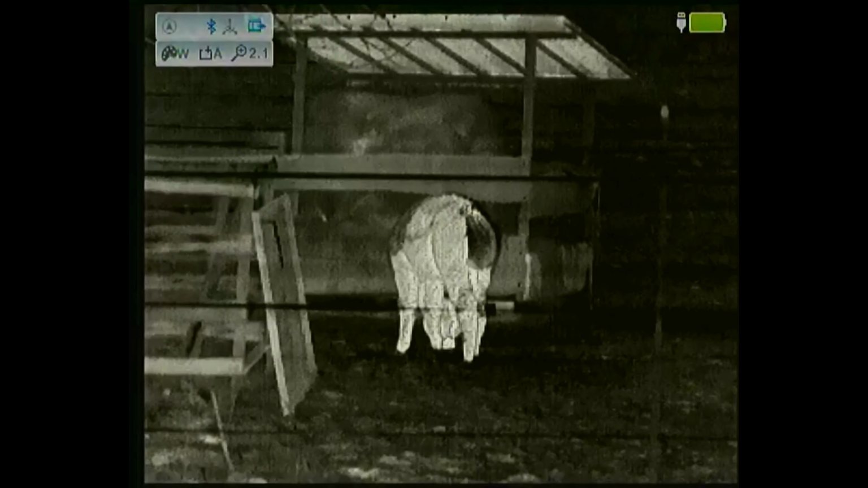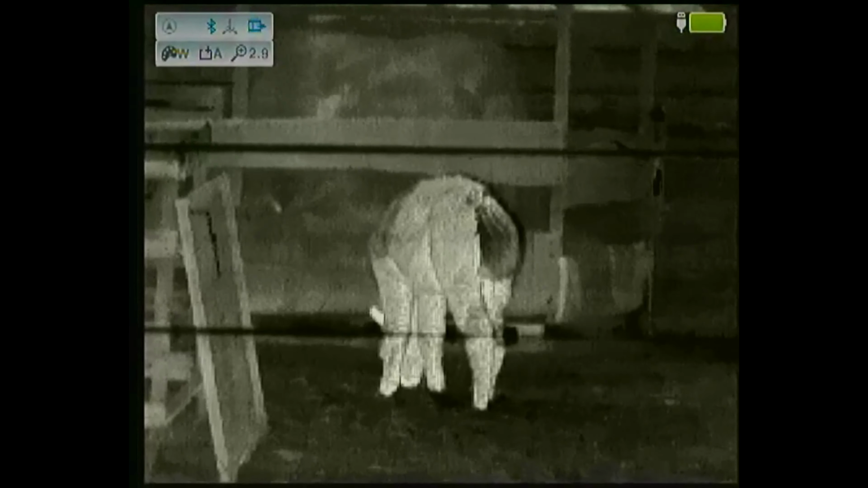Now you see the zoom in to 8x digital magnification, and yeah, you see the picture is not that good. In real life the picture is much better, but digital magnification is digital magnification, and you don't use the unit as a scope, but in real time I do that pretty well.